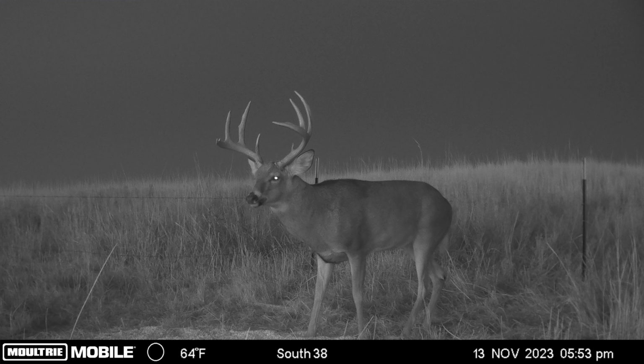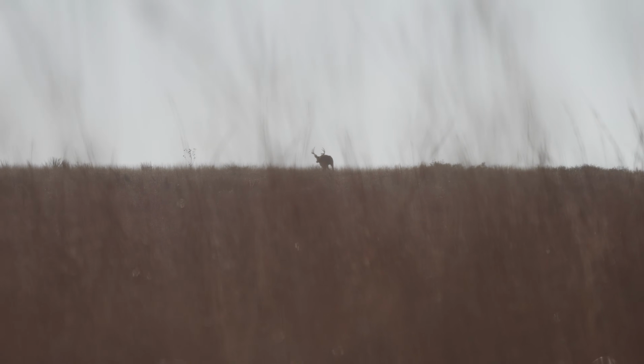There's no trees on the property. In fact, the landowner thought that it would be impossible to bow hunt on the place when we talked to him, but we decided to try it anyways. And I got within bow range of this deer, really close on the ground.